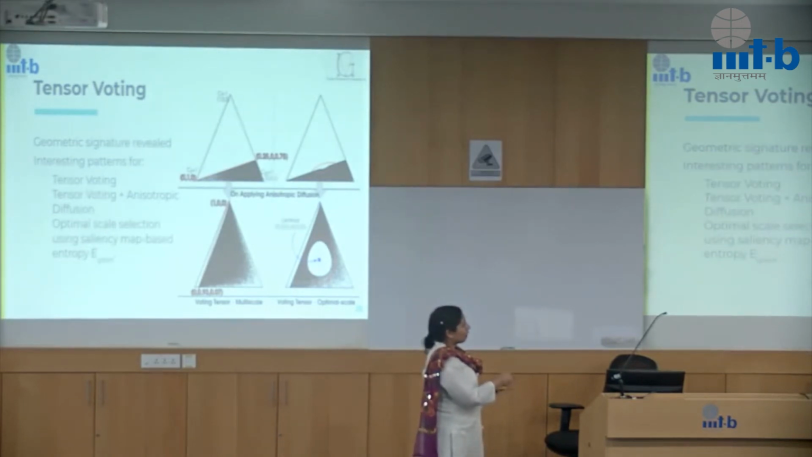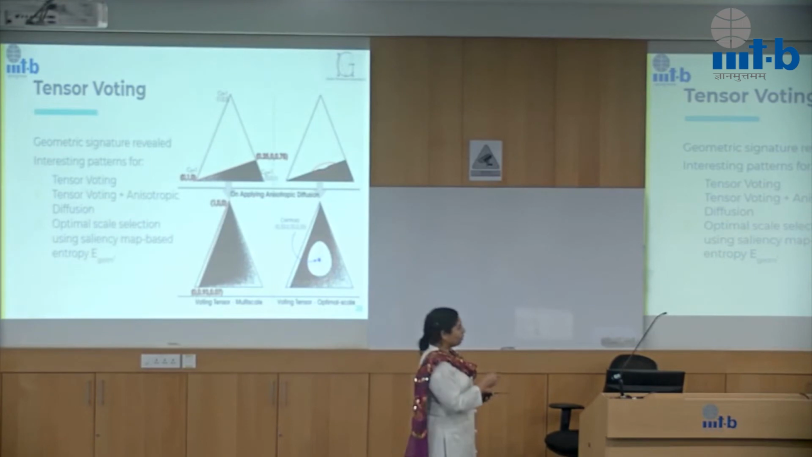Now when we transform it using anisotropic diffusion, we see an interesting pattern where we get this. All that anisotropic diffusion does is change the eigenvalues to exponential values, and it gives you a similar kind of tensor. So we get this. We see that there are certain sections of the triangles which never get covered when we use this specific local geometric descriptor.